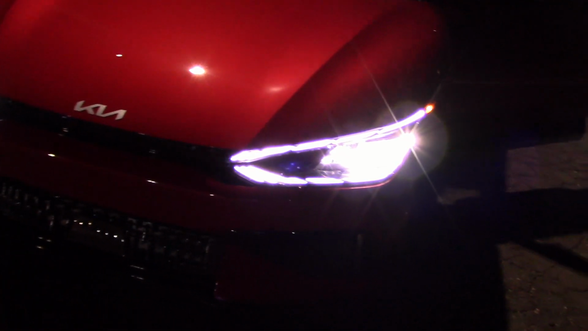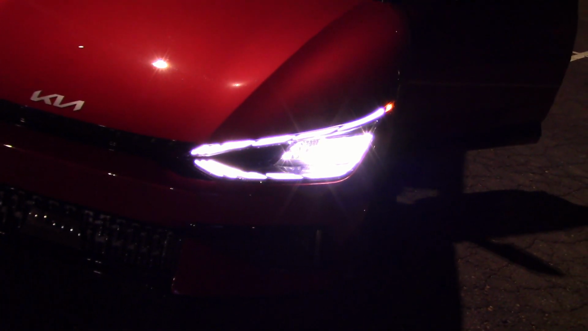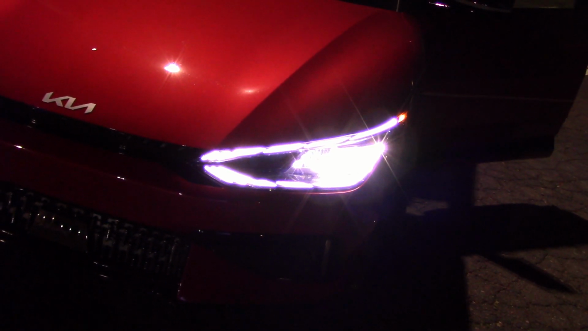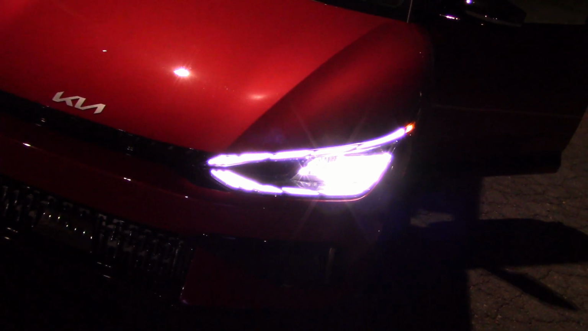Alright, there's nothing wrong with these headlights. I mean, they pass, they work, but for 2023, I expected something a little bit better. They certainly looked pretty good in the daytime, that's for sure.